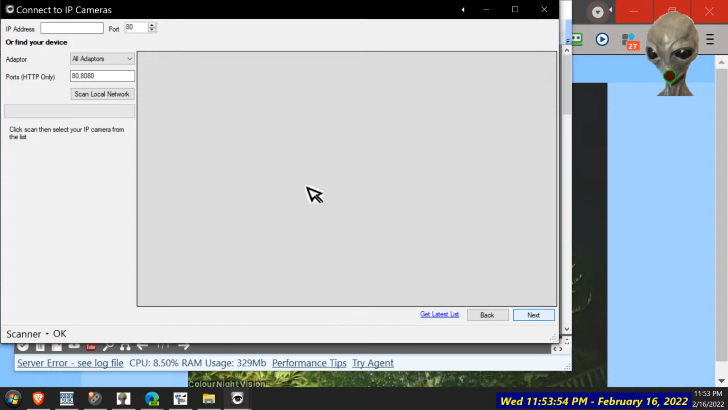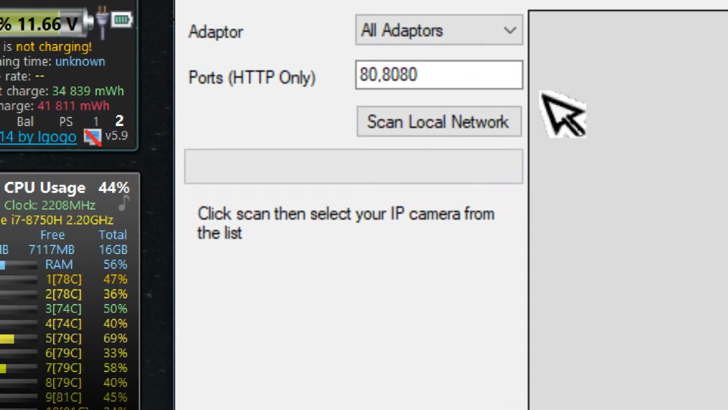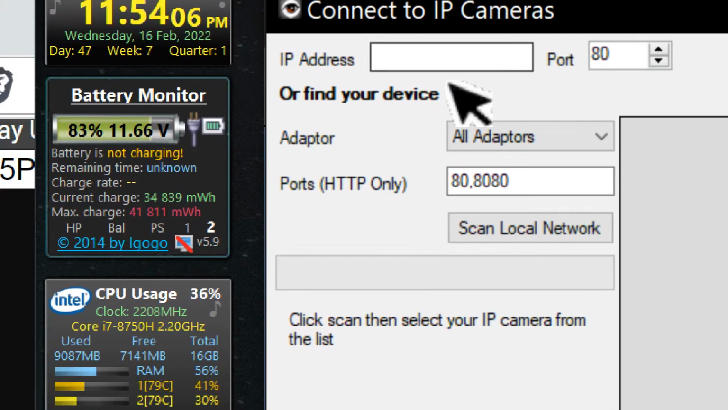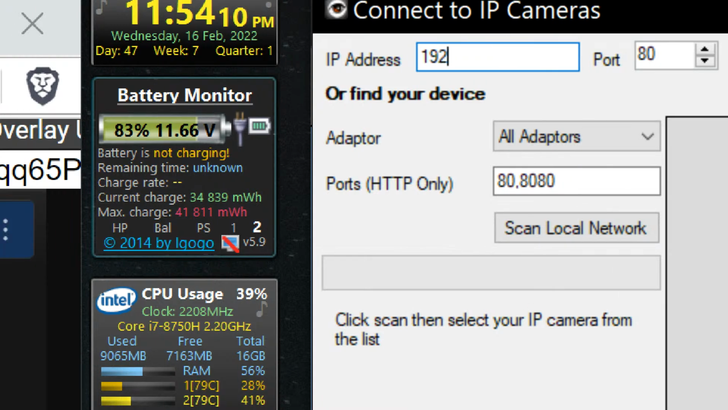Now, do I need to scan that again? Or find your device? That took too long. 157.